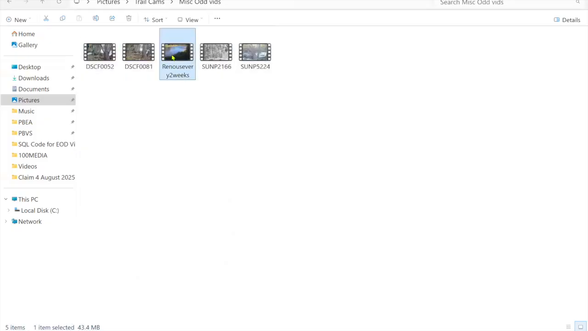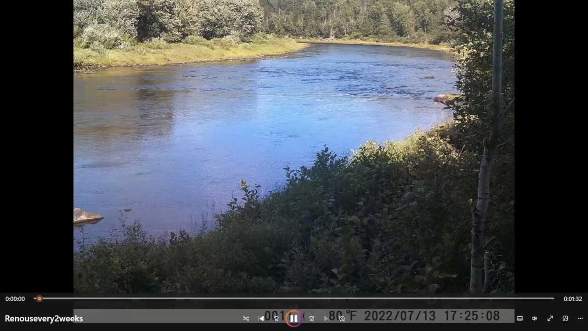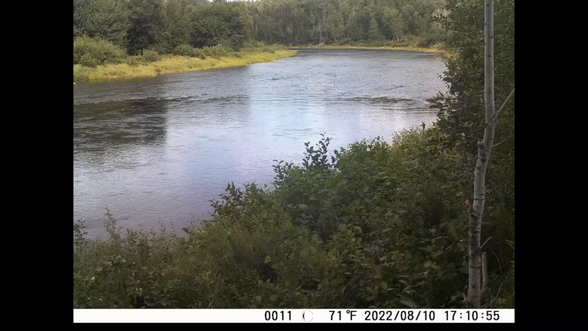But what I did do is we have a woodlot in Renews, and so I'm pointing at the river, and I took a picture every hour for 3 years. I just let it run.